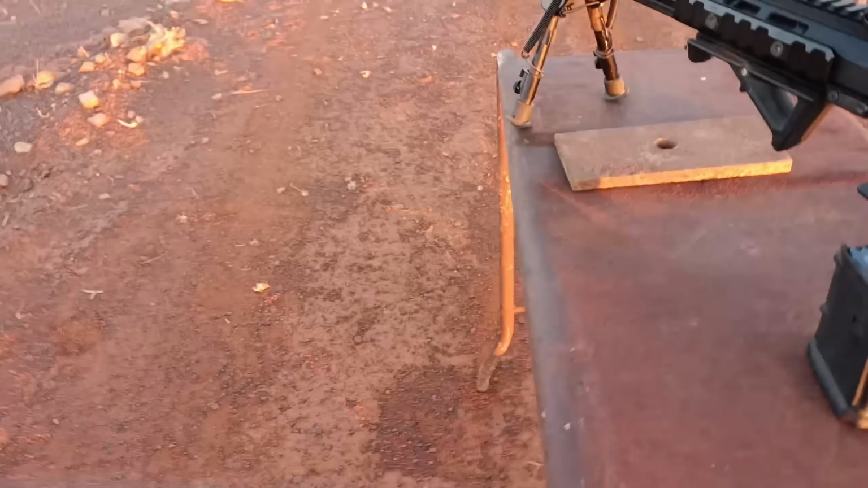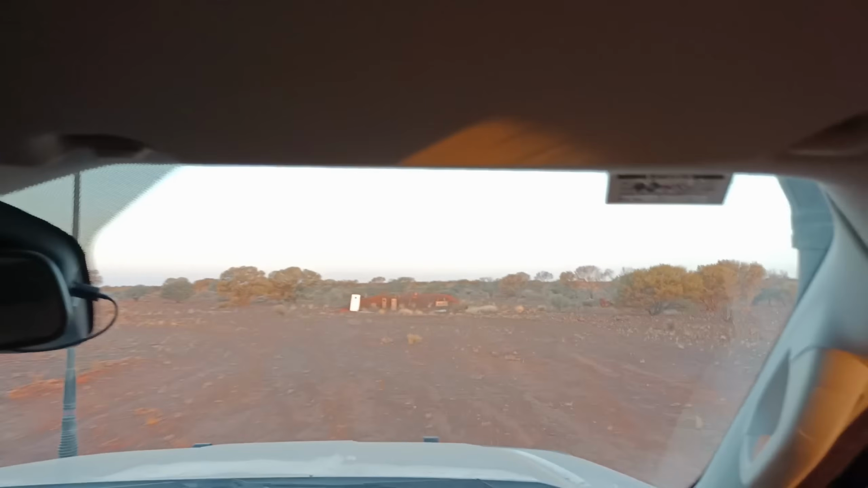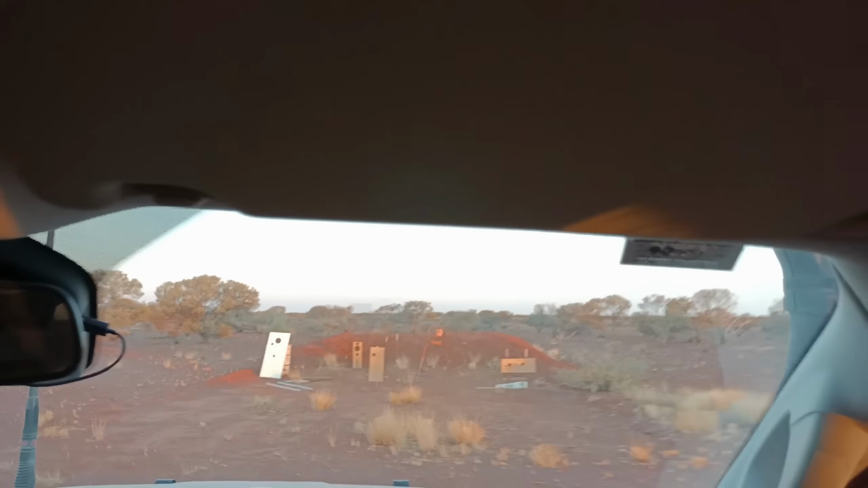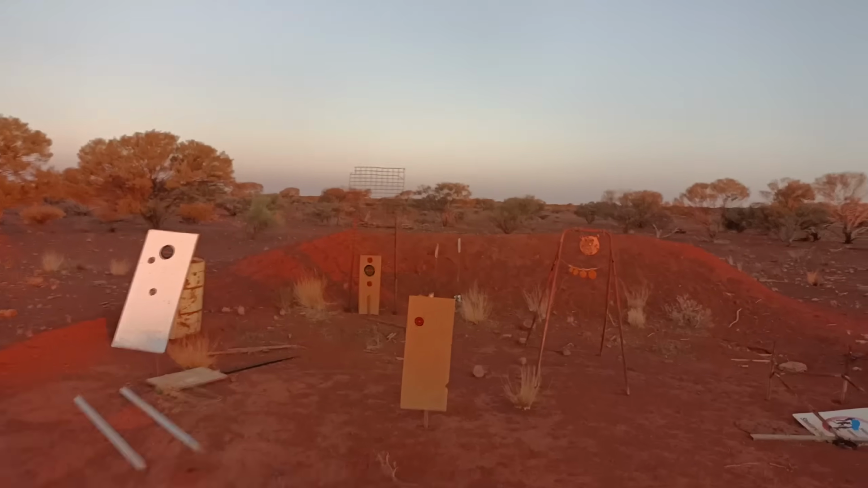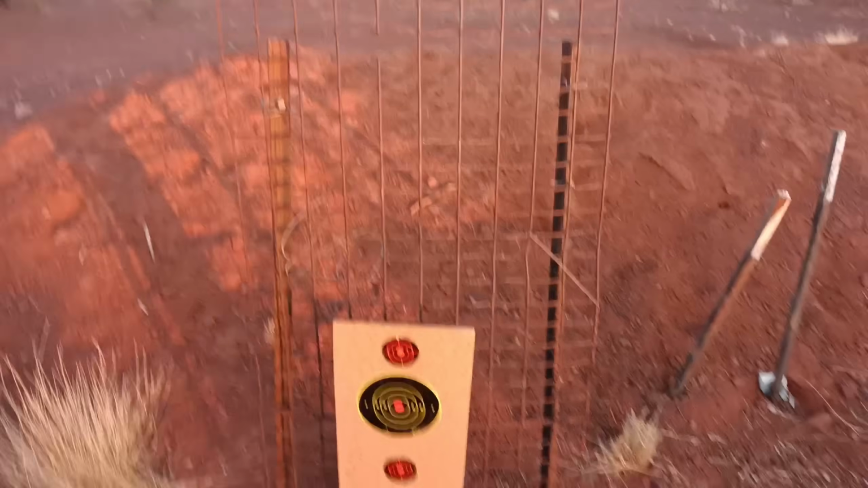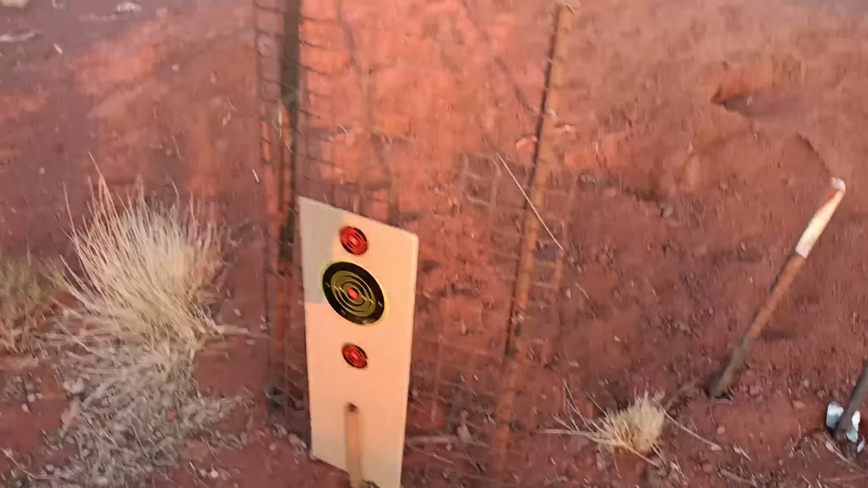Time to pop down and see what's happened and where we've ended up. So, target 1's there, rounds went over there. We've got a reasonable amount to adjust.